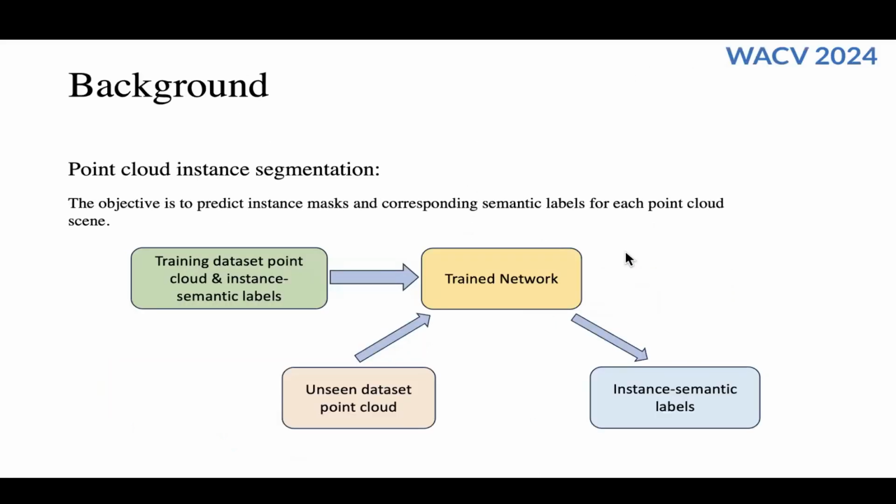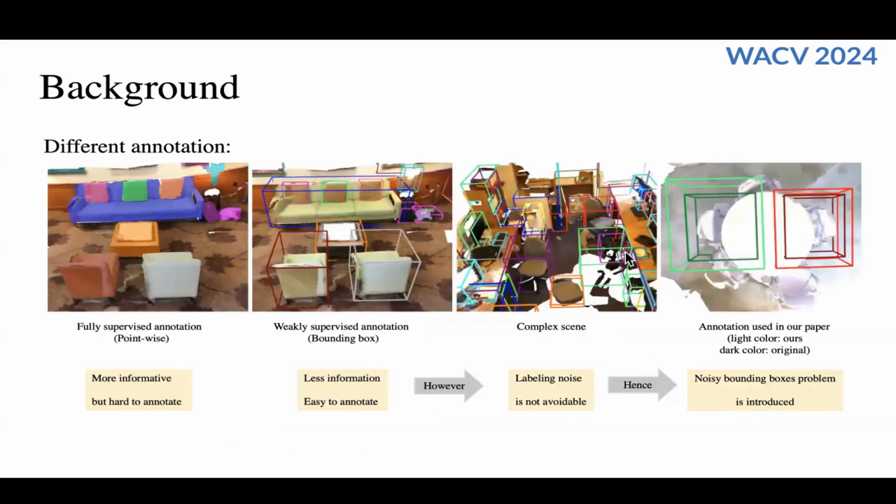First, let me introduce some background. Point cloud instance segmentation is a fundamental task in 3D analysis. The objective is to predict instance and semantic labels for unseen point cloud data. Because point-wise annotation is very hard, bounding box weakly supervised annotation is getting more and more attention. However, bounding boxes are very hard to label accurately in a complex scene. So we introduce our work to tackle this problem, and our proposed method is able to handle the noisy bounding box problem.